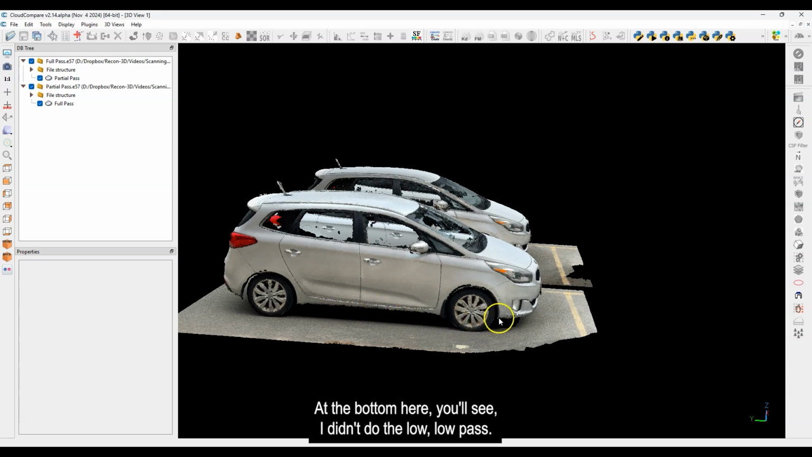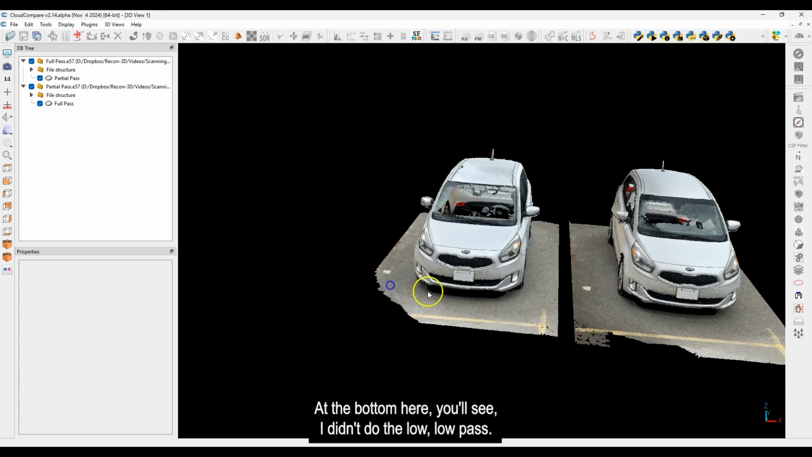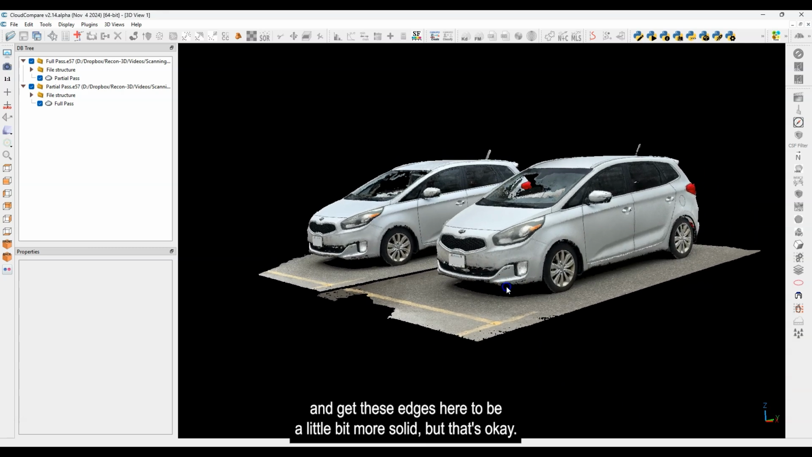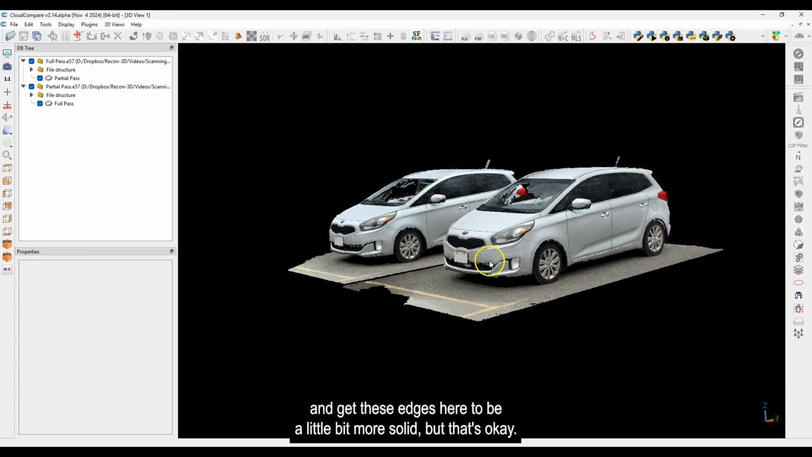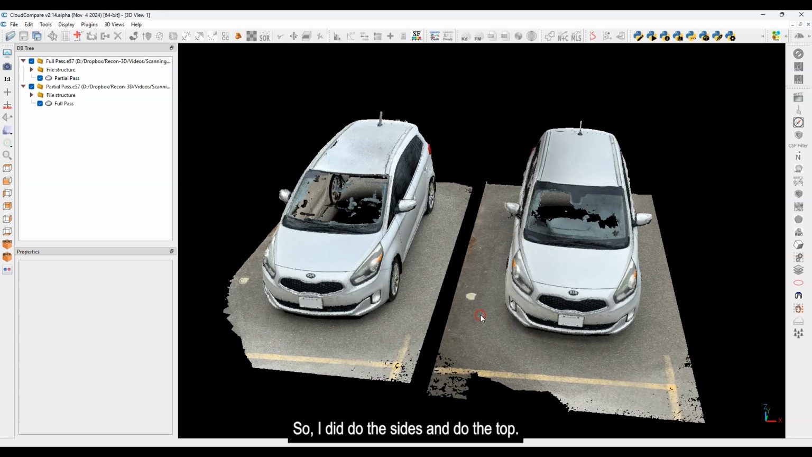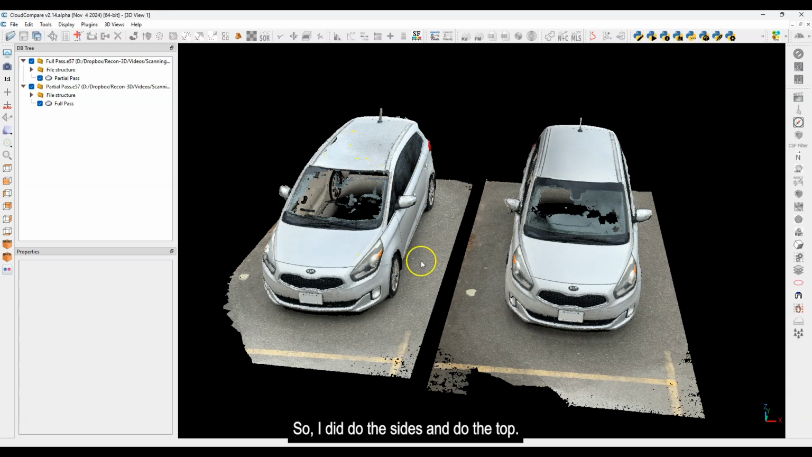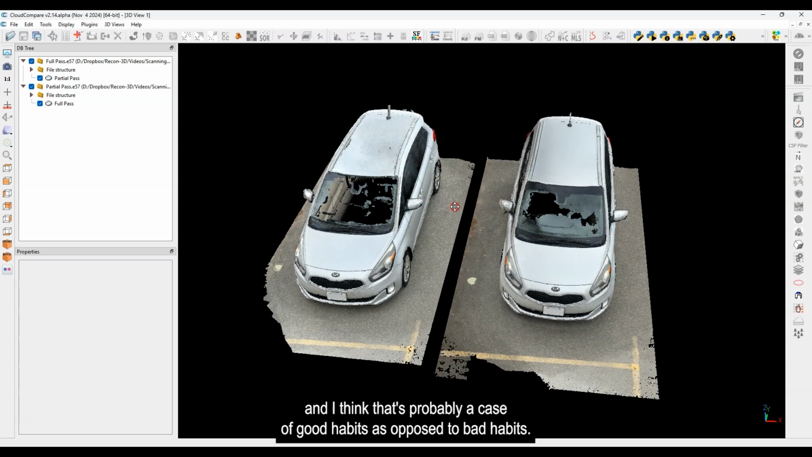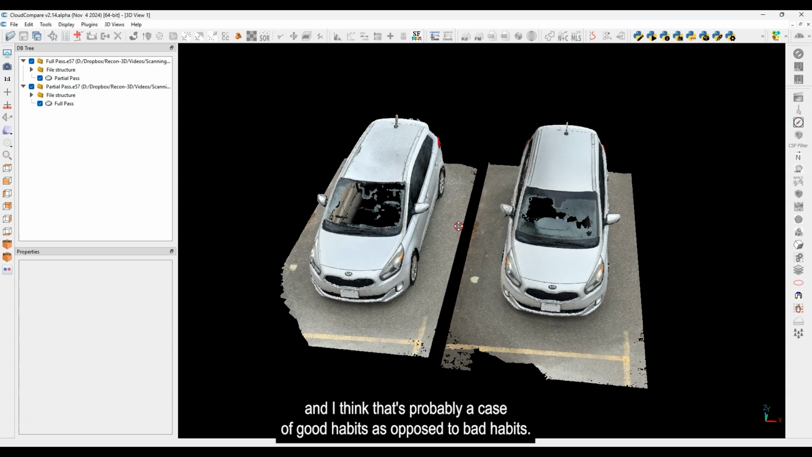At the bottom here, you'll see I didn't do the low pass, like what I was talking about, where you can pick up a few more details and get these edges to be a little bit more solid. But that's okay. That wasn't the purpose of this particular video. I did do the sides and the top. Now, first off, I got more data here than I was actually hoping for, and I think that's probably a case of good habits as opposed to bad habits.